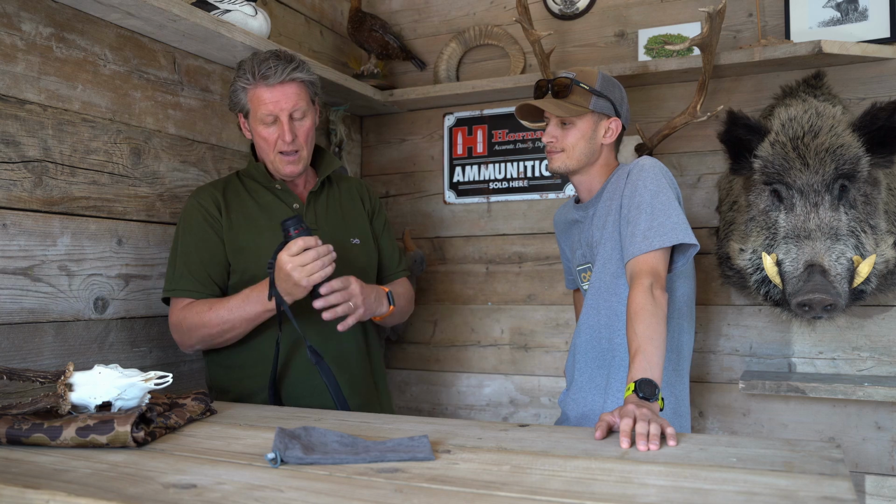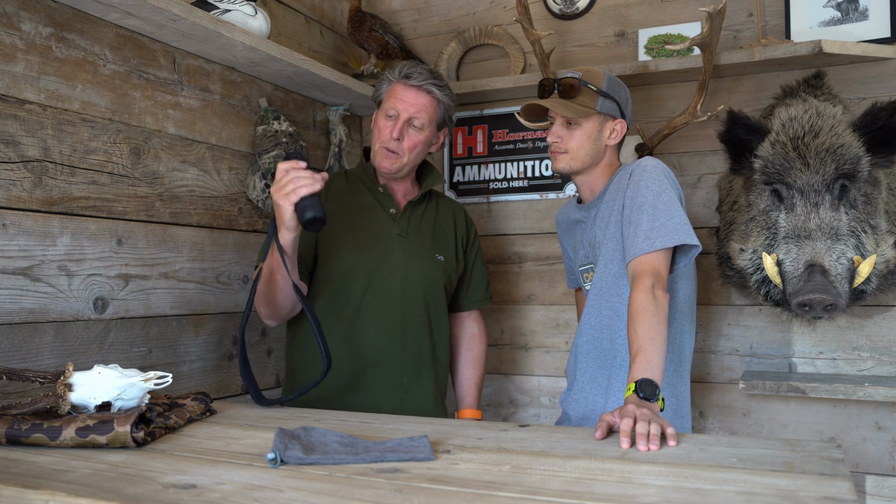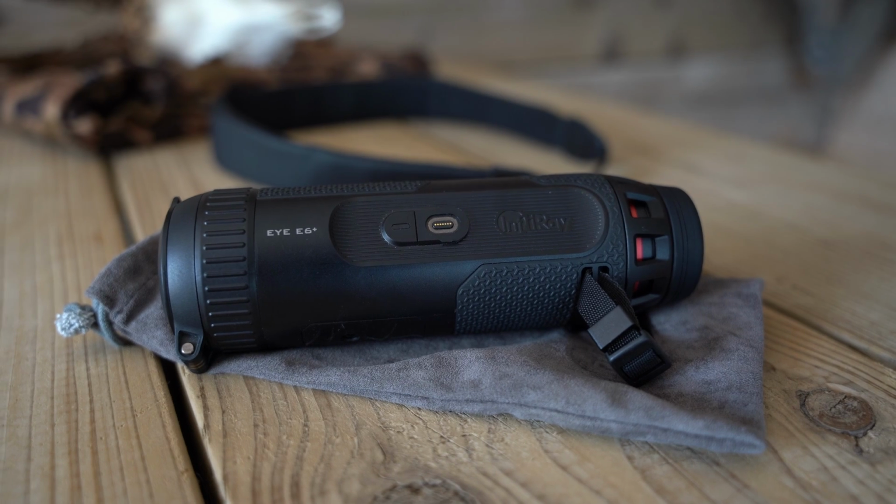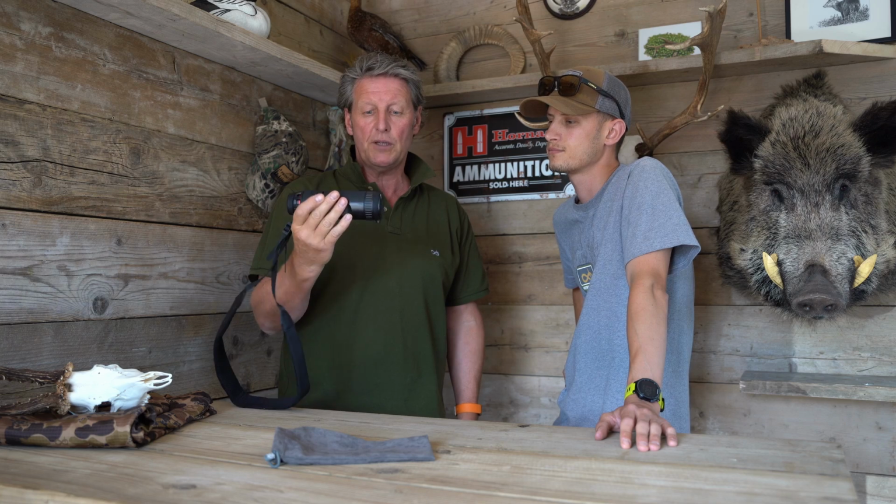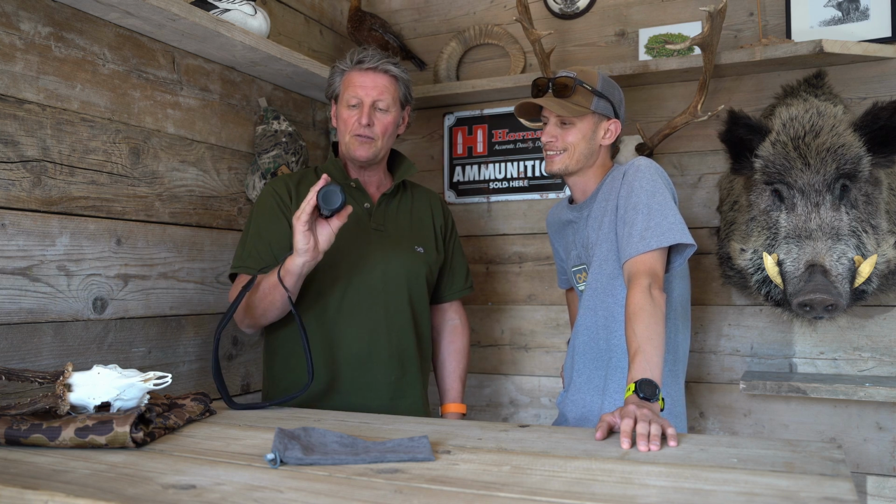They totally changed the shape of it. It went from more conical to a pure round tube. It's very light and it's very, very simple to use. So for an old bloke like myself, I looked at it and thought, God, that's far too simple to use.